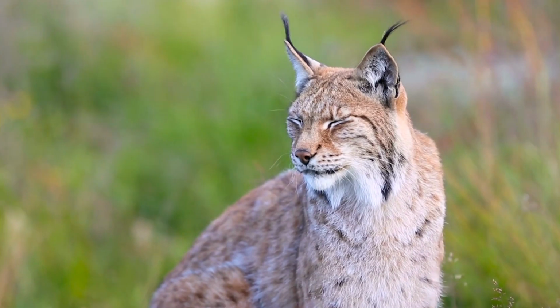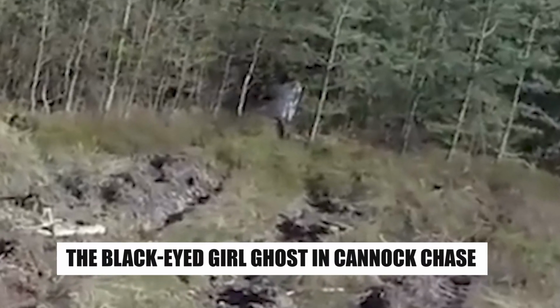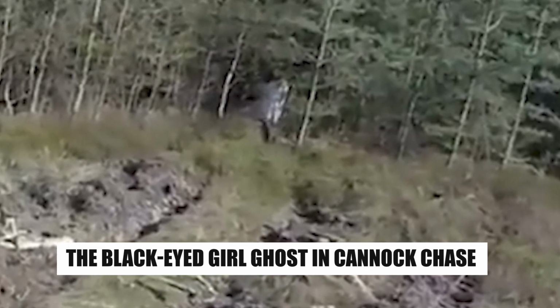An opossum? A bobcat? A raccoon? Nothing fits the image perfectly, right? Who knows, it could be one of those supernatural human-like creatures that we read about in folklore. With all the strange occurrences out there, we can never dismiss the fact that it could also be a cryptid or a mutated creature. After making a few wild guesses, let's now move to the black-eyed girl ghost in Cannock